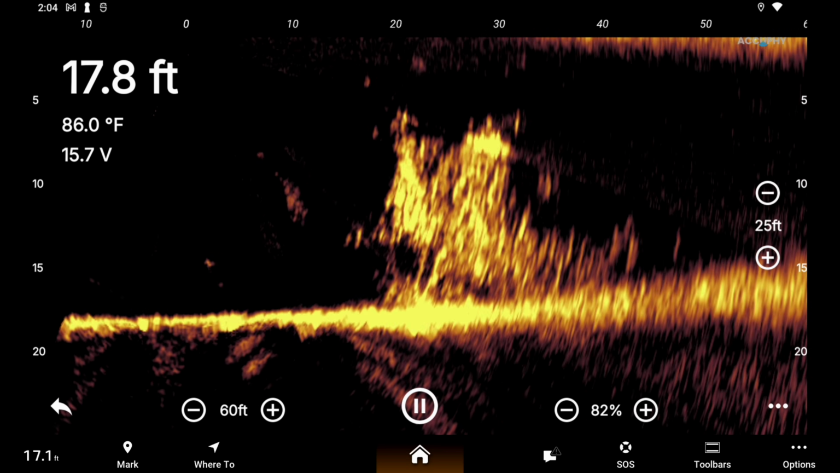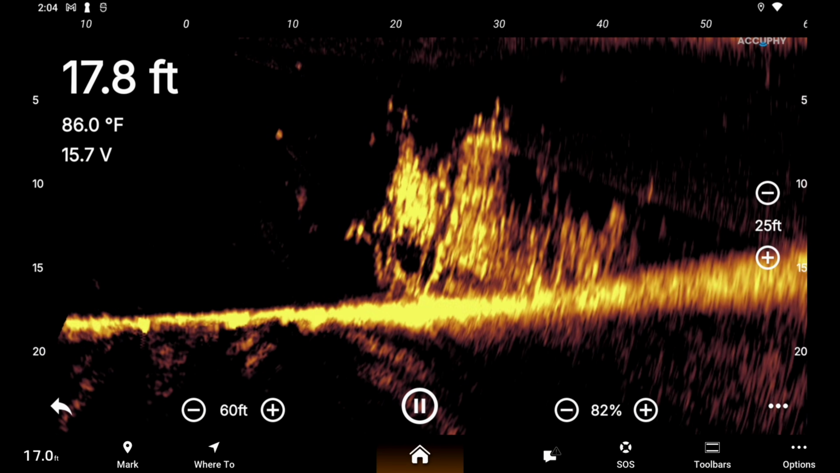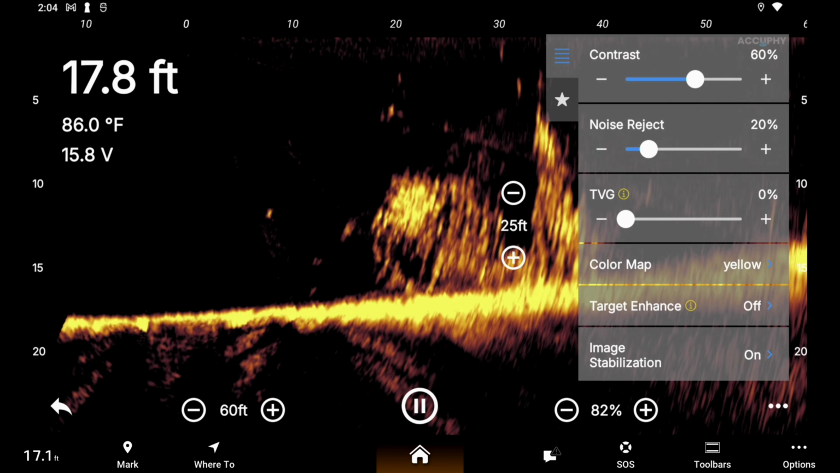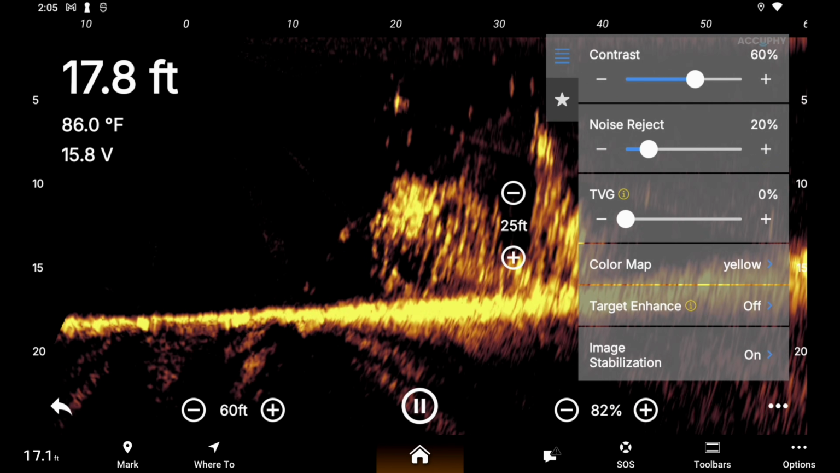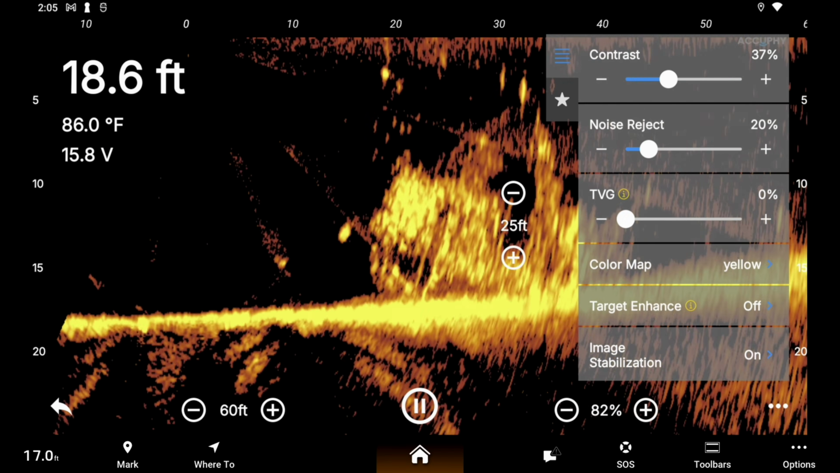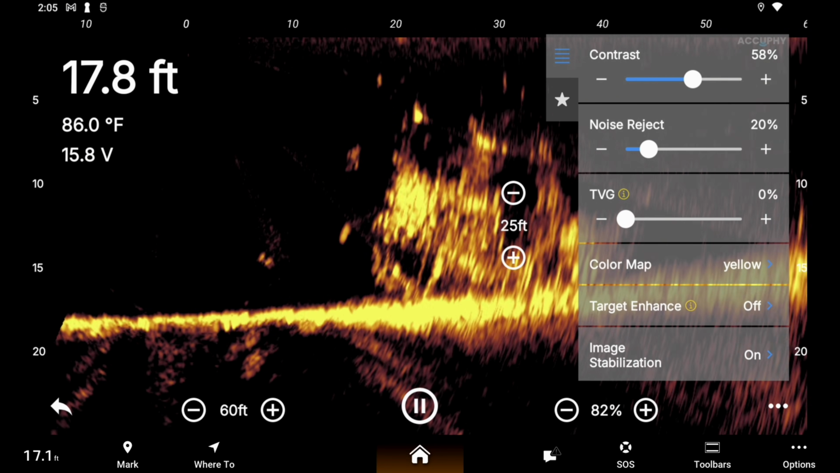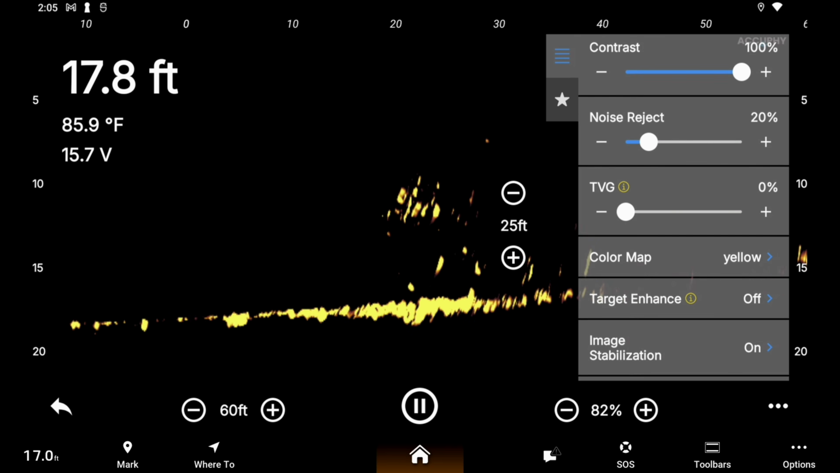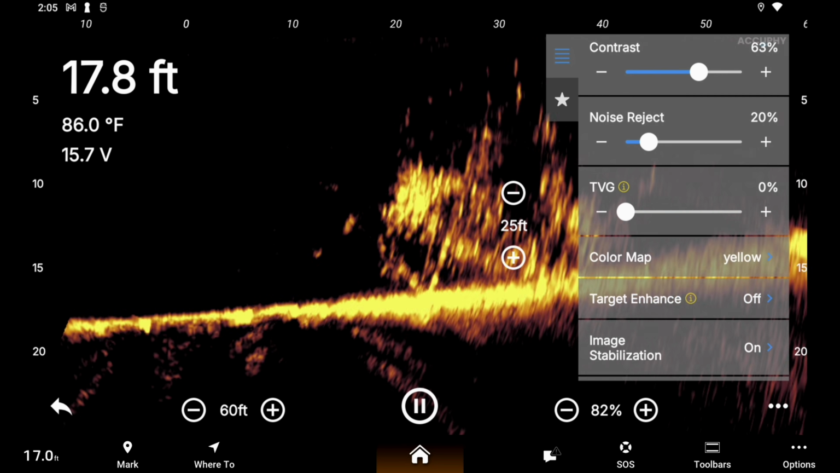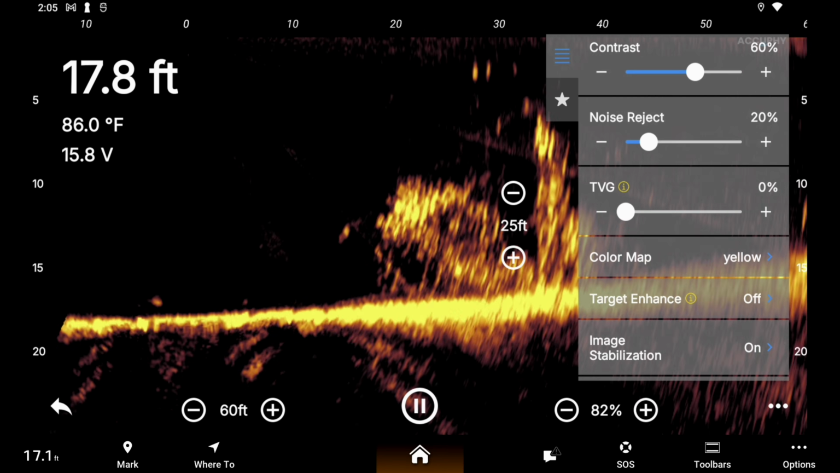All right, guys, let's go through these settings. Of course, down here on the lower left is your range out, 60 feet. Click those 3 dots in the lower right-hand corner. That brings you to this menu. Here's your contrast. I'll kind of show you what it does. I've got it at 60. You can move it any way that you want to get the best picture that you like. I like 60 so far.